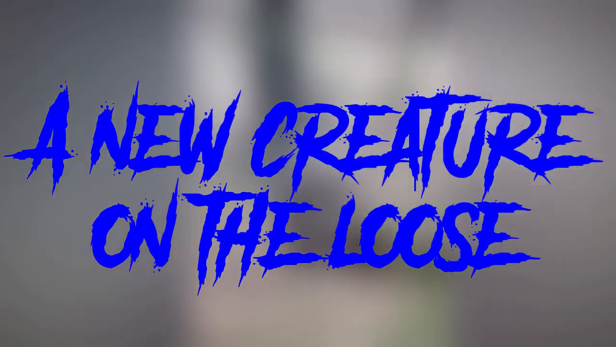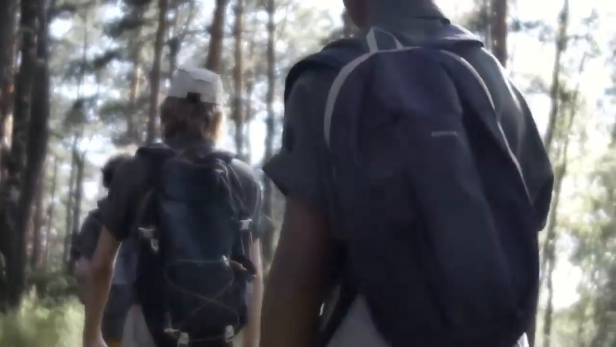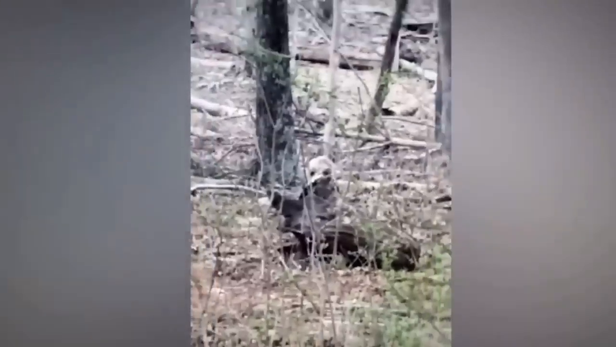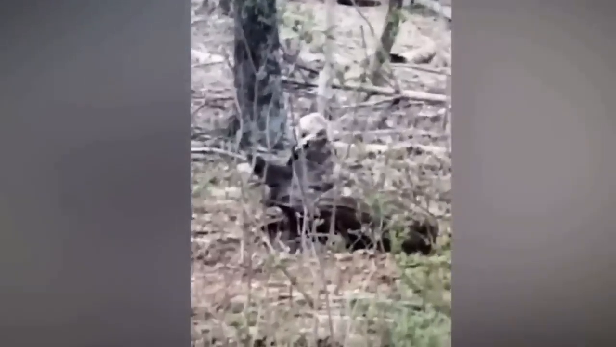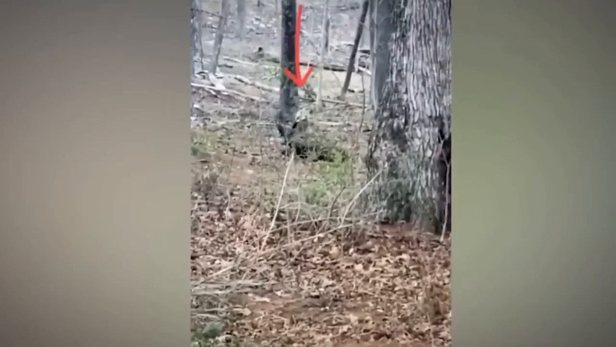A new creature on the loose. So this begins because a nature lover was just enjoying their hike. Hikes can be fun, but I wouldn't call it too fun when your life is at risk. You can say that anywhere because what they captured on camera looks like a new creature never seen before. This profoundly unsettling video shows an unidentified creature watching the hiker from behind a log.